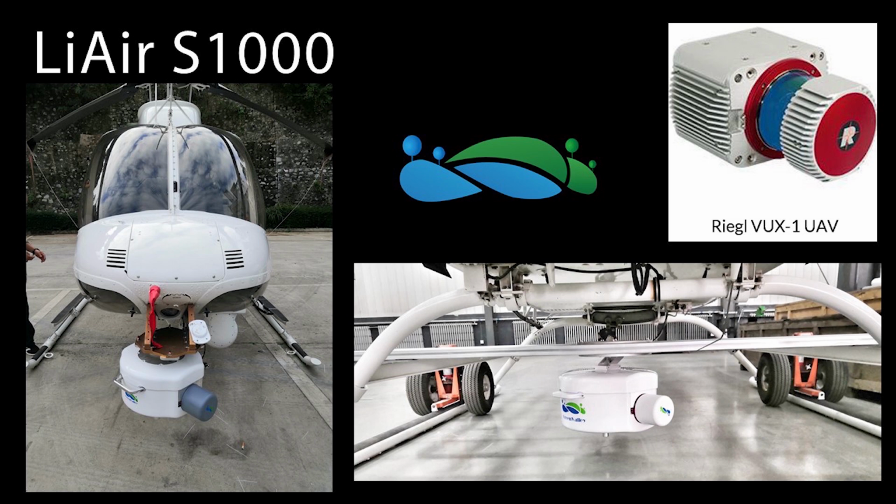Really the benefit here over something like the 250 is the ability to scan larger areas, simply because you're on a helicopter powered by gas or jet or helicopter fuel, versus a lithium-ion powered UAV system that's going to have a maximum flight time of maybe 20 minutes or so. So this is going to be able to collect a lot more per job, and the RIEGL VUX-1UAV is going to give you a lot more range.